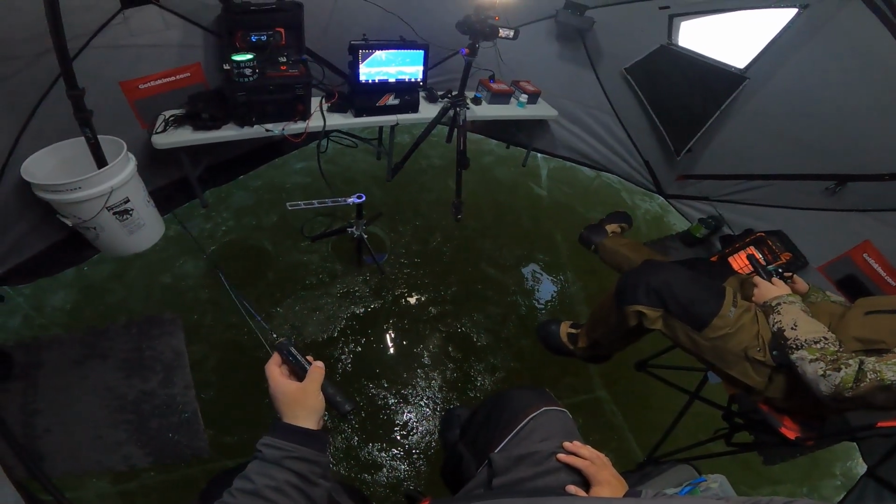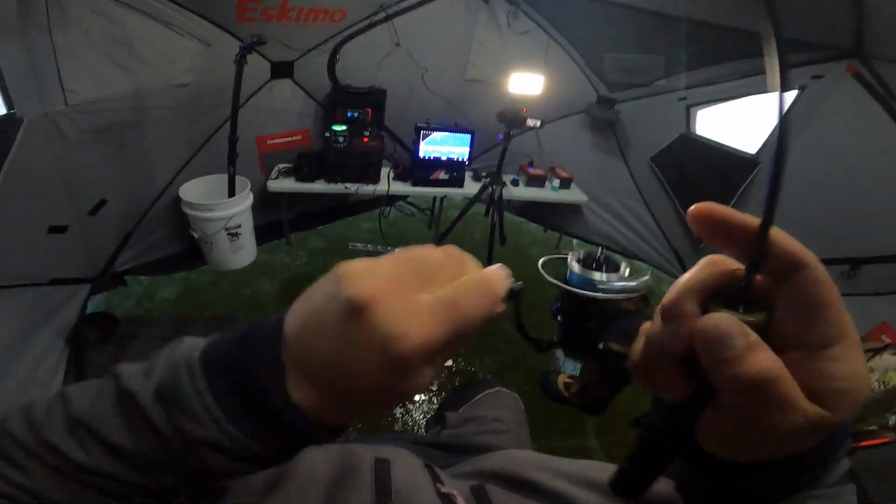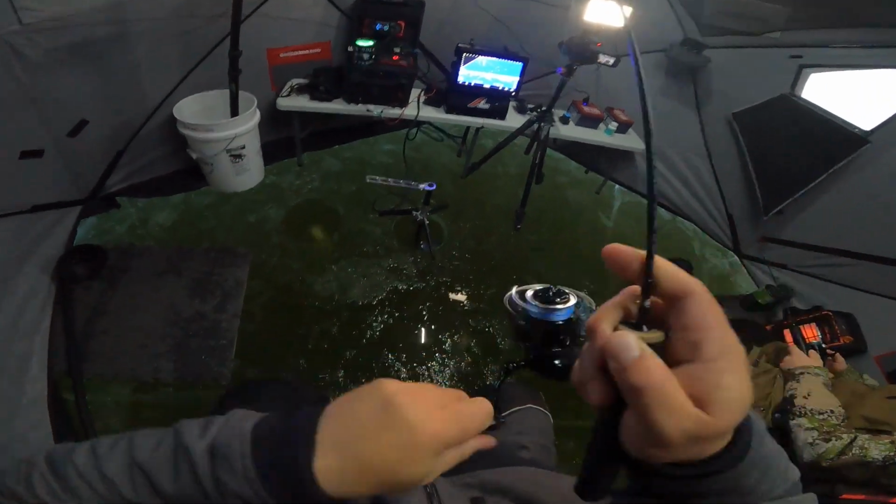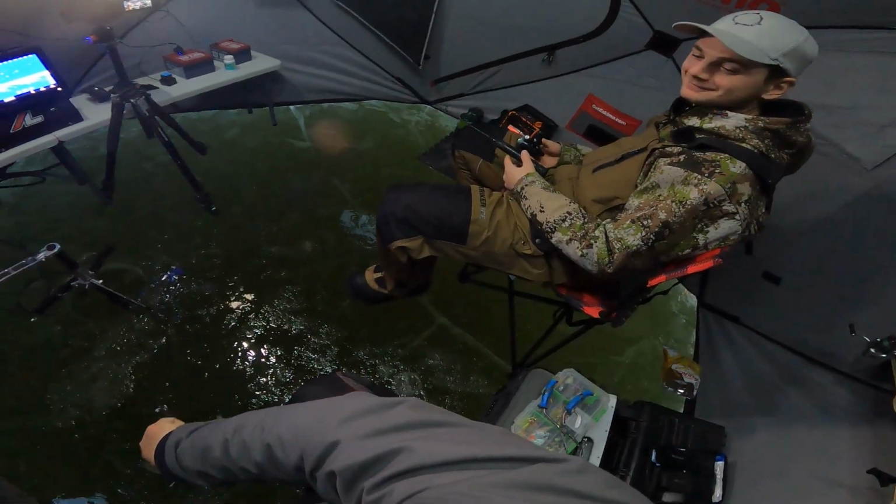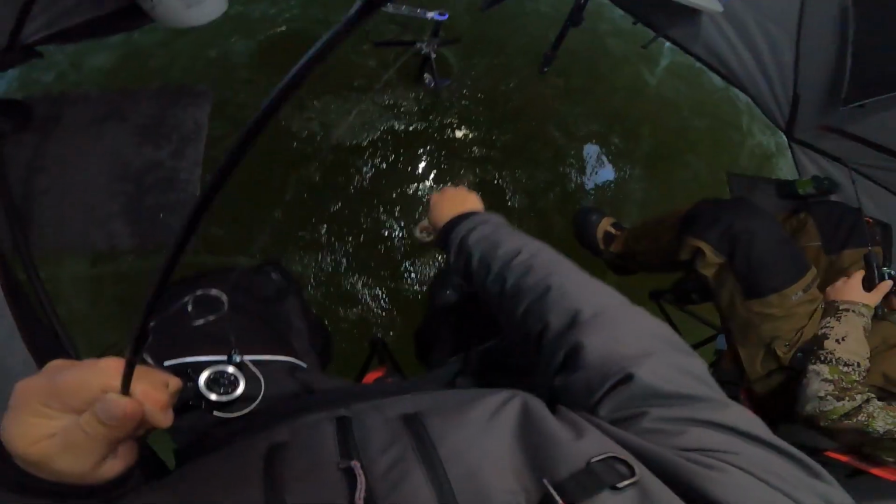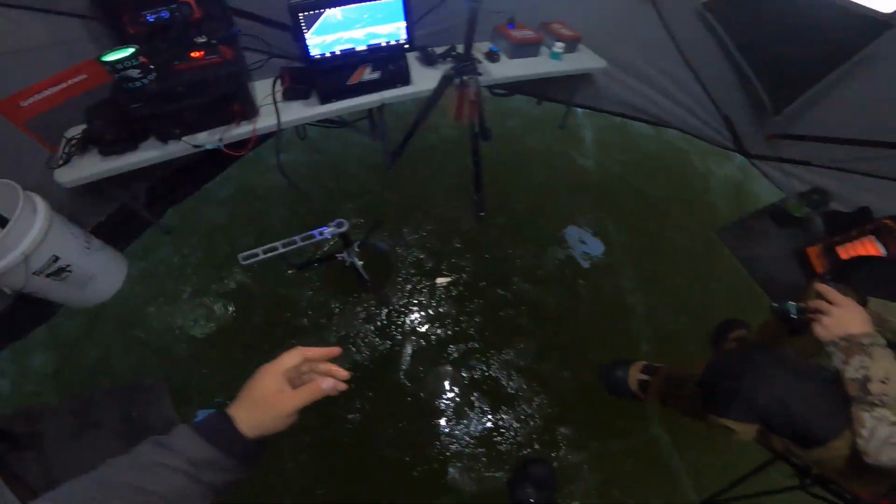Something's crawling on the bottom on your side. Oh boy. Something's on the bottom of mine too. Well, I didn't even mark that fish. Yeah, Carter, I get it. I get the small ones. Well, now I caught a legitimate eater. But we're not keeping fish today.